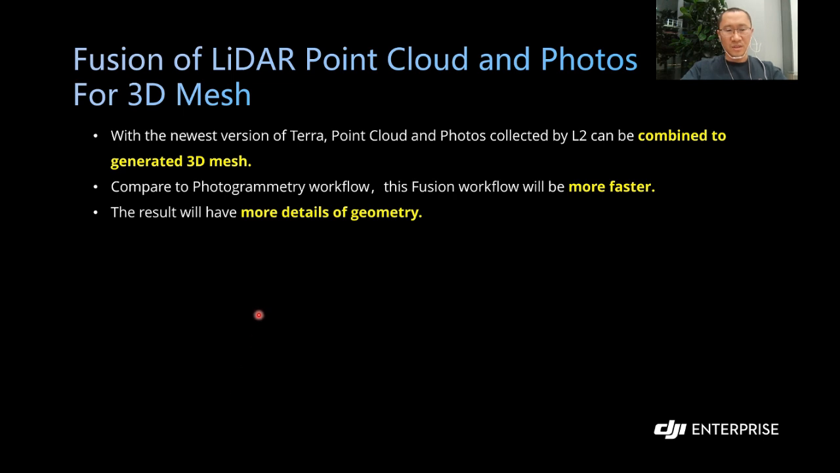And with the newest release of DJI Terra, there's actually a big update we call the fusion function. It means the fusion of LiDAR point cloud and photos for 3D mesh. Now the point cloud and the photos collected by the L2 can be combined to generate the 3D mesh. In this way, compared to the photogrammetry workflow, the fusion workflow will be faster and we will have more geometric detail.